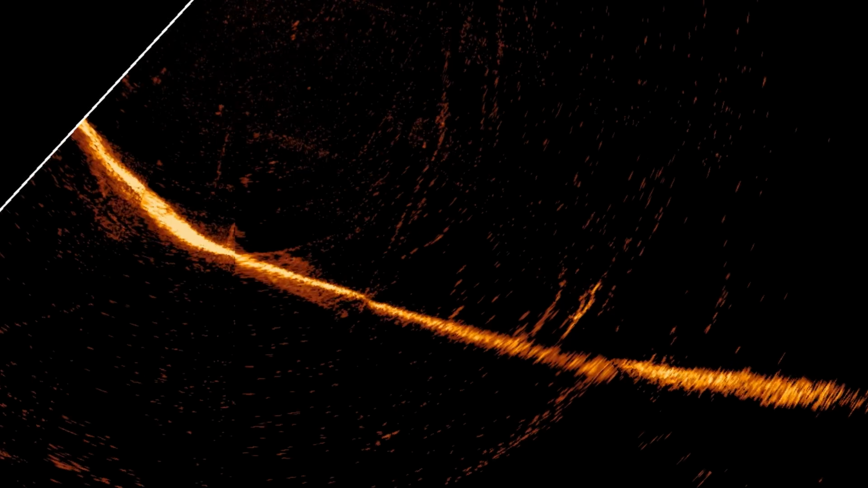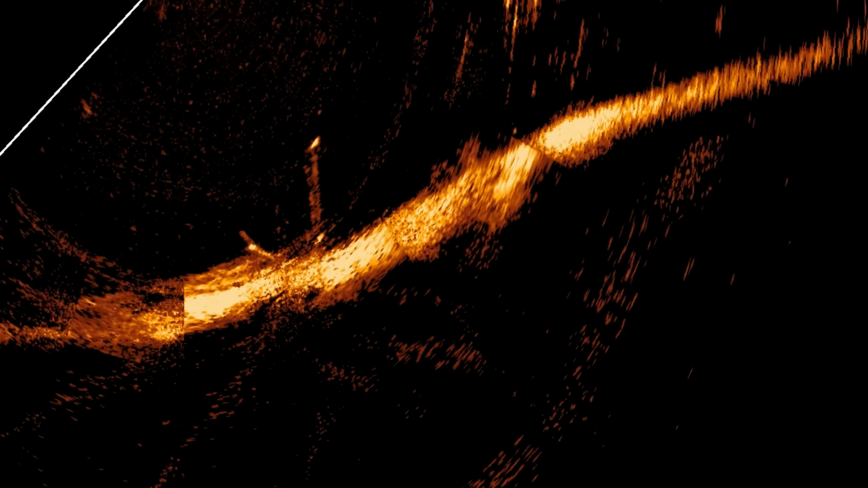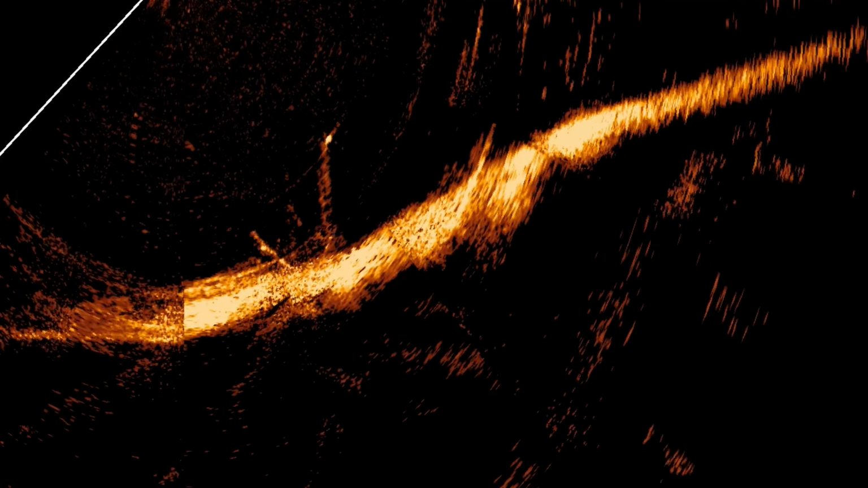I mean, there's a bunch of it right out there. And then we're gonna go back around to the dock again. And there's brush right there. And we're gonna go back around to the poles. And you can see there's some fish up under that dock right there. Pretty clean view. You can see that one moving.